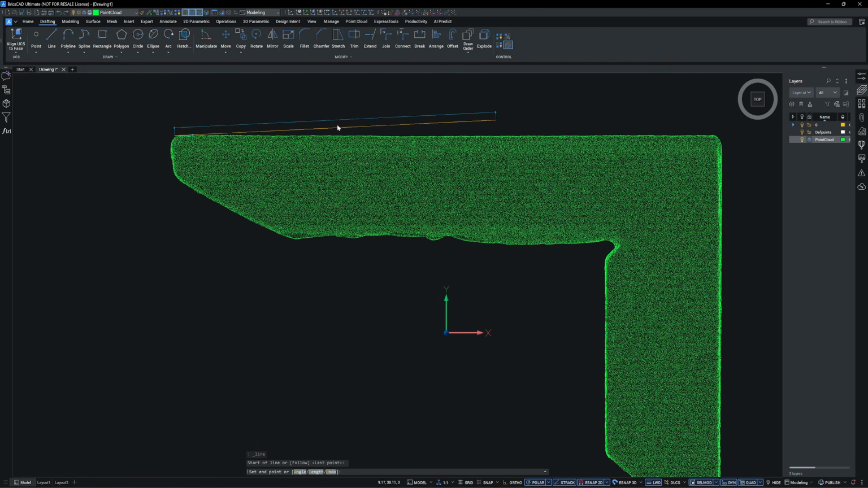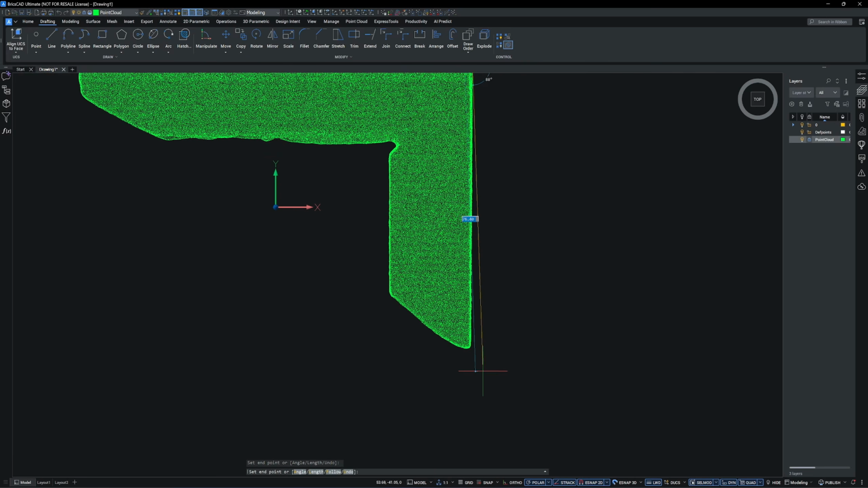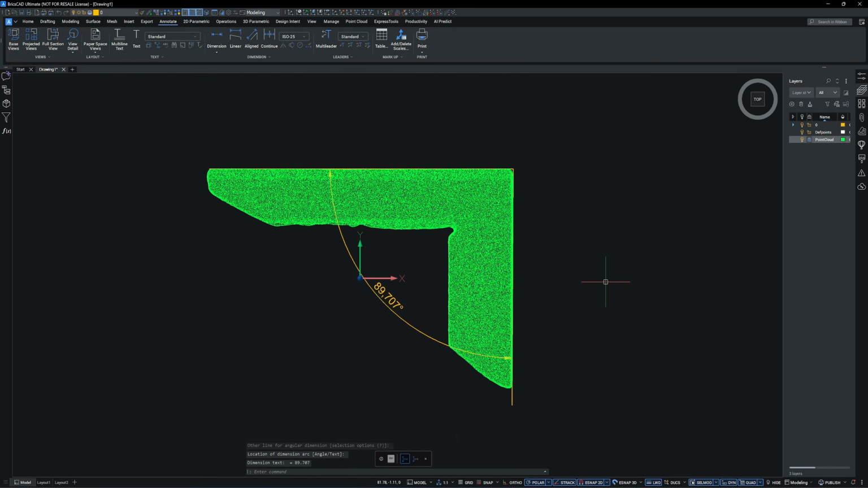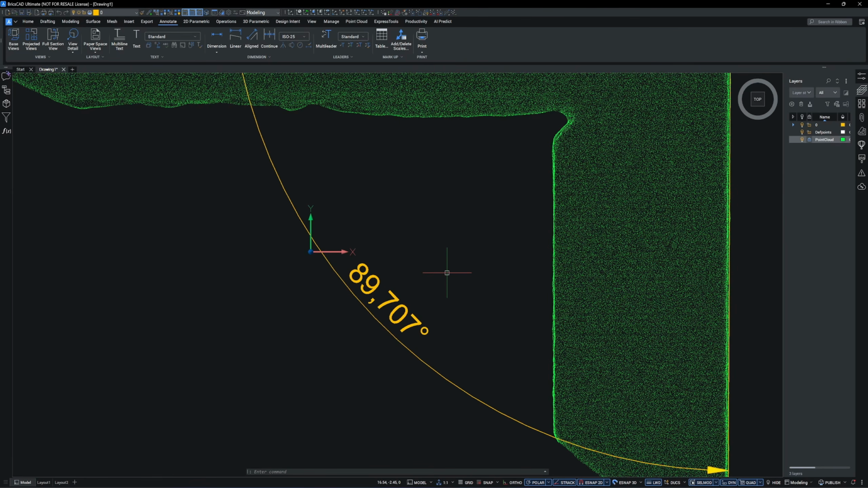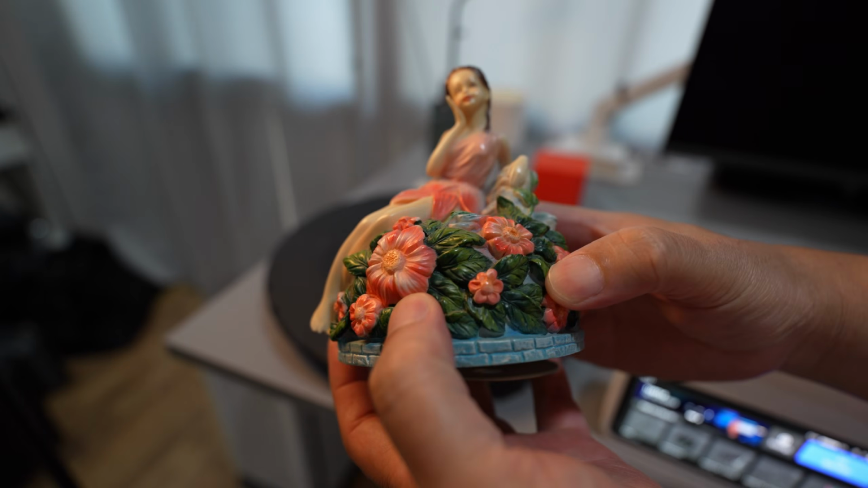Next, I'll trace the lines along both sides of the angle and take the measurements. It reads 89.707, which means an angular error of 0.3 degree. And next, I run a color scanning test with the fairy.